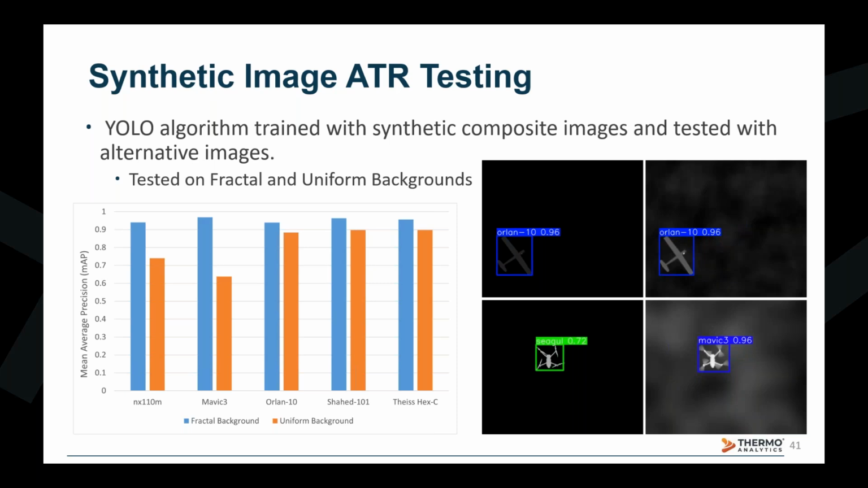So you can see that when the image on the left doesn't include that rotor blur, the algorithm hasn't really seen an object like that before. So it just does what it thinks the closest thing would be, in this case, the seagull. But I think it's important to note that adding the rotor blur effect really does improve the realism and the algorithm's ability to detect measured imagery.